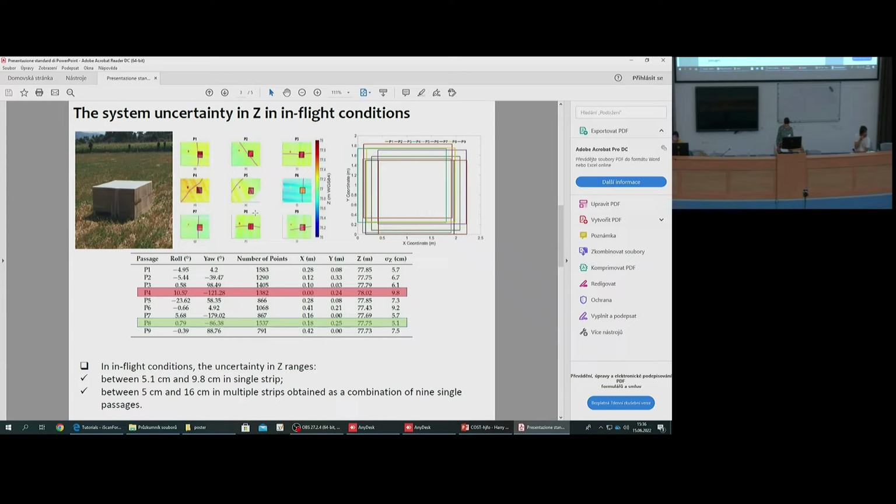We assess the accuracy and the uncertainty of the system in the angular static, angular dynamic, and the in-flight condition. Focusing on the in-flight condition, the test demonstrated that the uncertainty in height ranges between 5 and 10 centimeters in the case of a single strip, and between 5 and 16 centimeters in the case of combination of 9 strips.